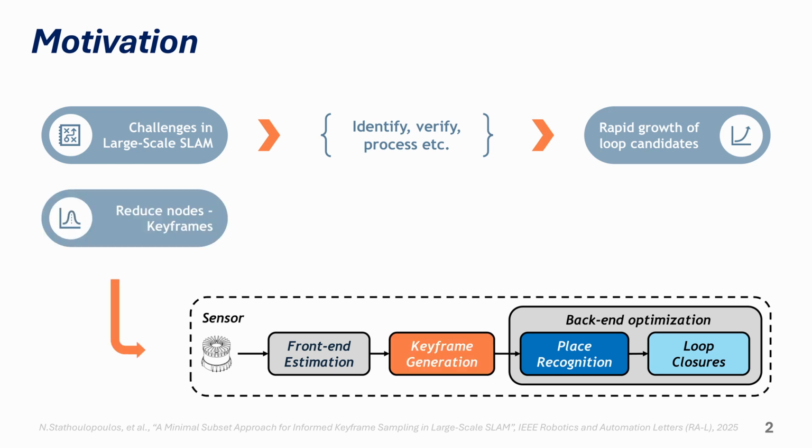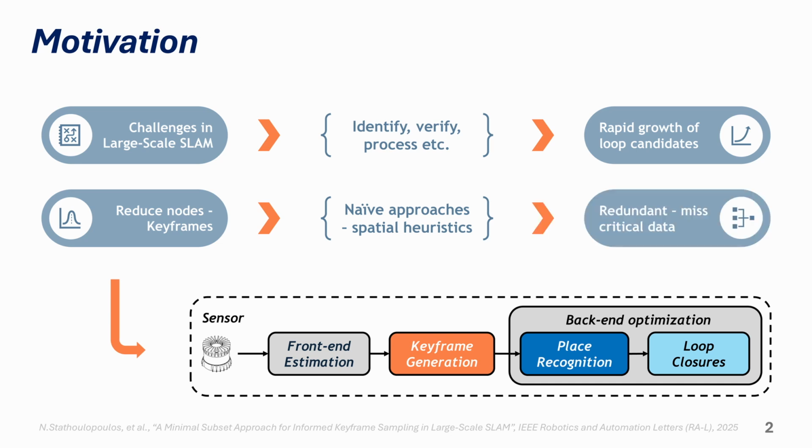Keyframe sampling is a common approach to reduce graph complexity, but conventional methods relying on spatial heuristics often lack adaptability to diverse environments. This can result in either retaining redundant information or discarding critical data, ultimately compromising performance.